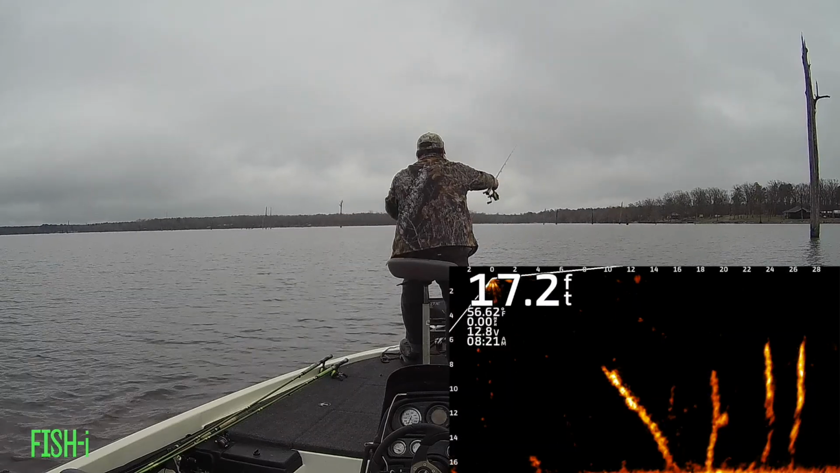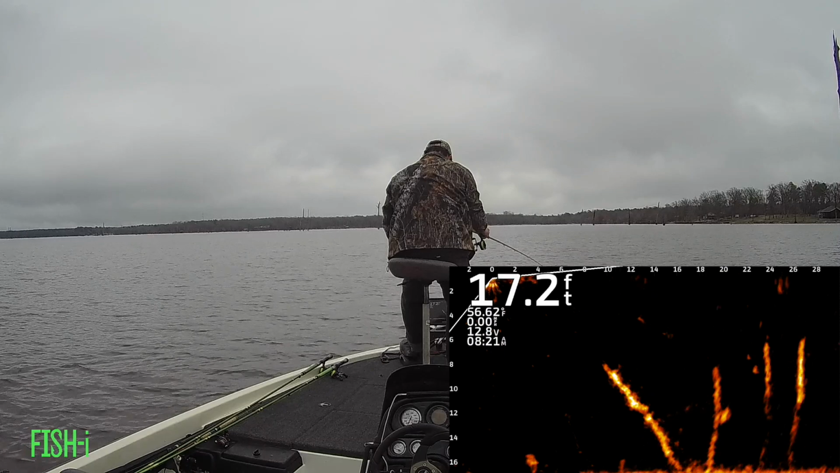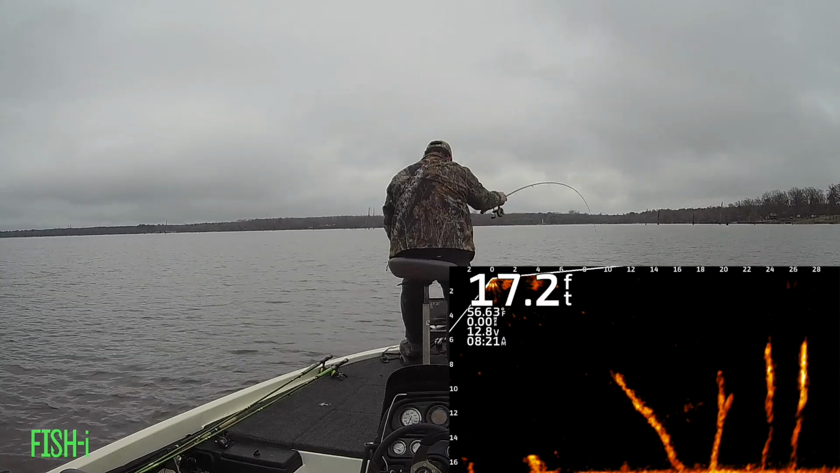If you'll notice, I'm pitching out past the fish. I see one on the side of a tree here, and a lot of days they don't want that bait swinging over their head, but today they seemed like they wanted to be cooperative.